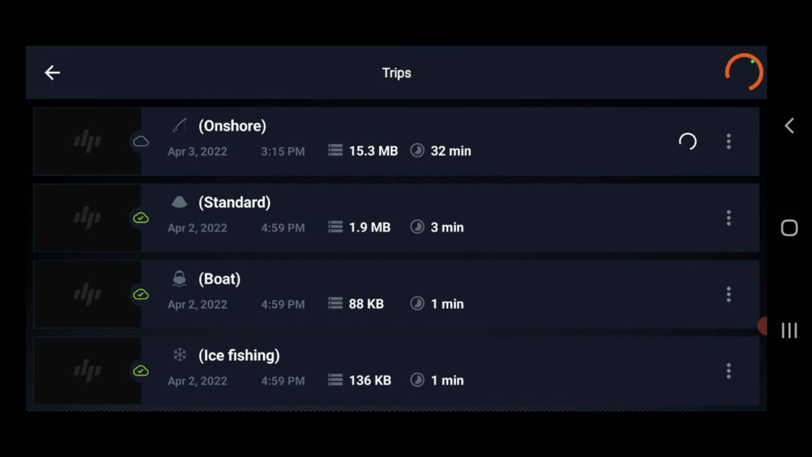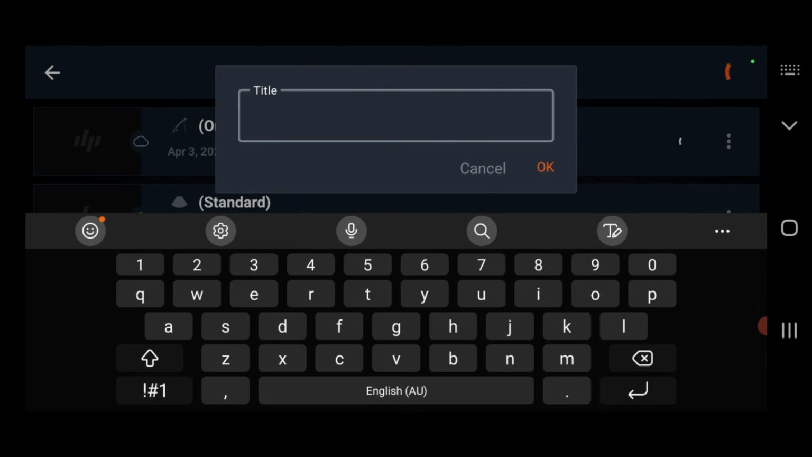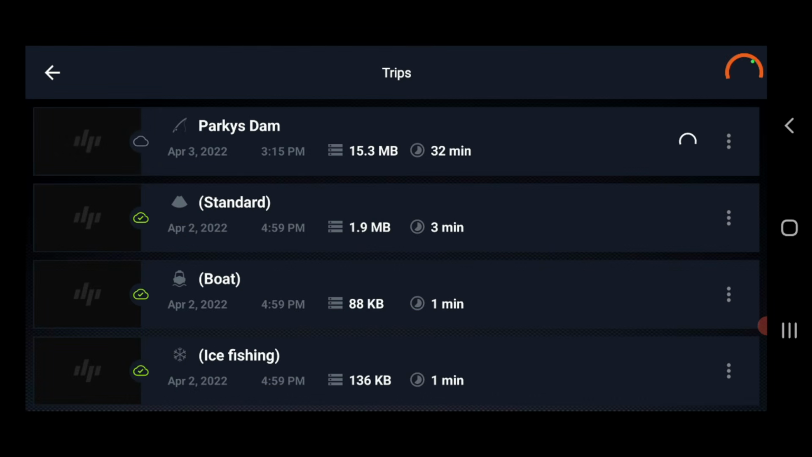All of these scans, including these couple that I played with yesterday, will all be stored on this Deeper map, on my own personal map. Now whether this will happen while I'm standing here or not, I don't know, because I don't have a lot of service. What I am going to do is hit these 3 little dots on the right hand side. I'm going to hit rename, and I'm going to change it to Parky's Dam. Okay, look at that. Instead of saying standard boat, or in this case onshore, it's going to say Parky's Dam.